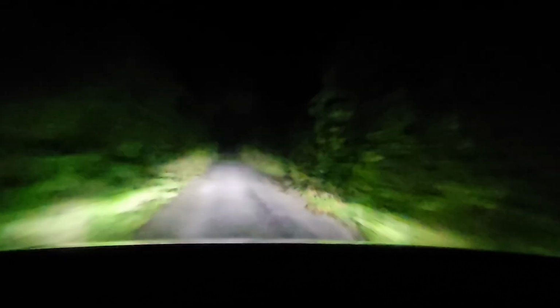Do you remember the Toys R Us advert? No. Basically, it was very much like this, just a car driving through a country road at night. And then what? You end up at Toys R Us. Oh. But that's not going to happen here. No. But it might do. We might end up at Asda.